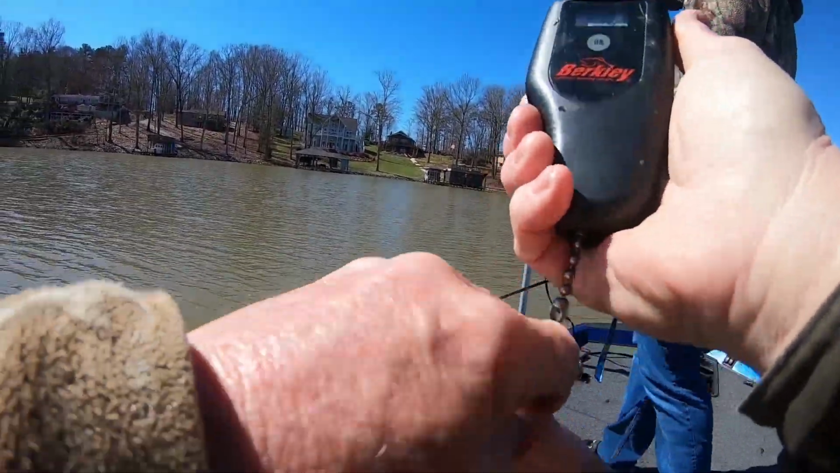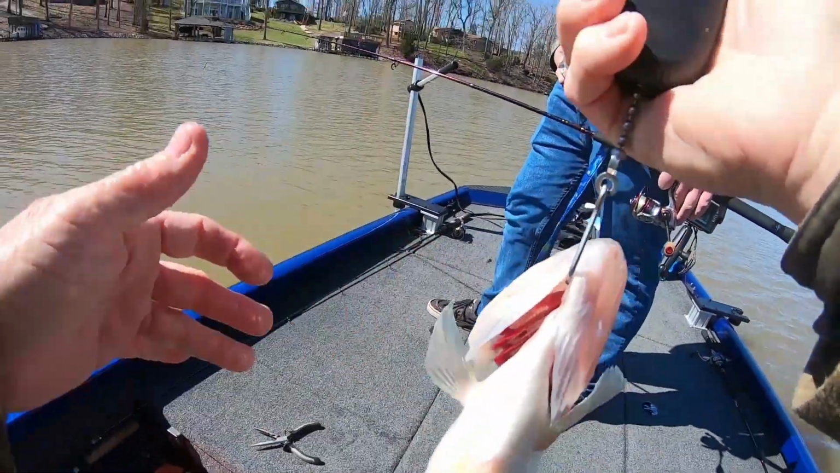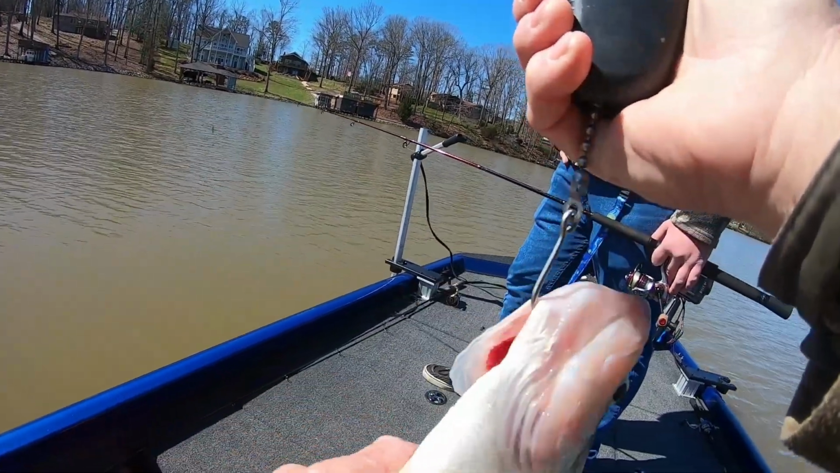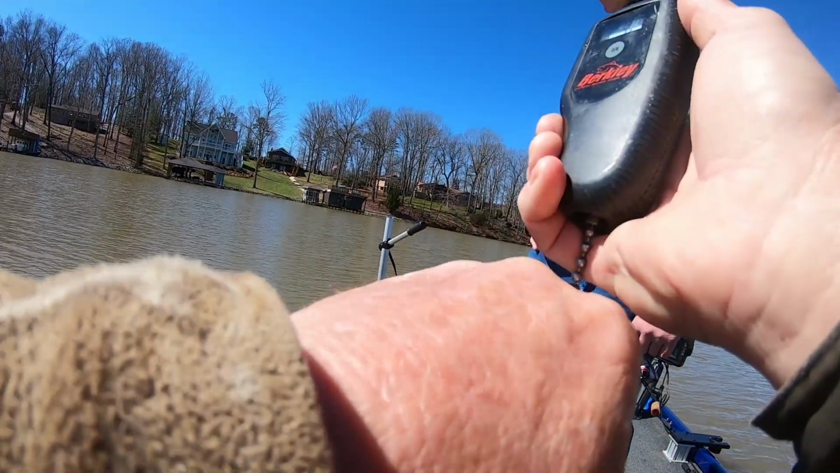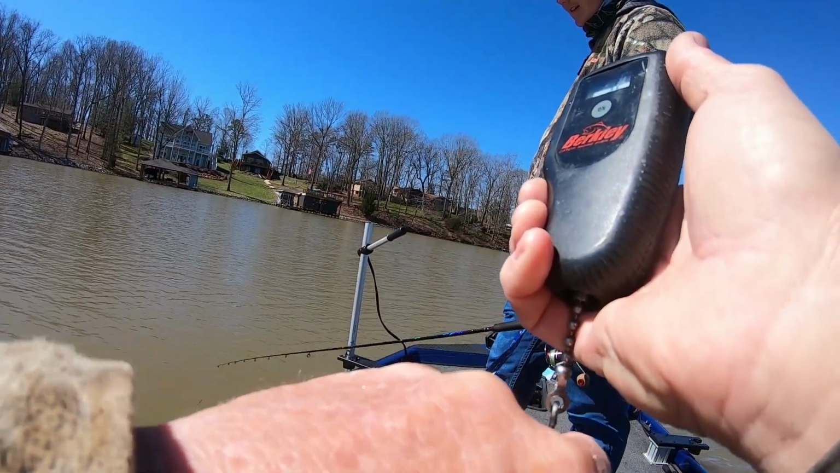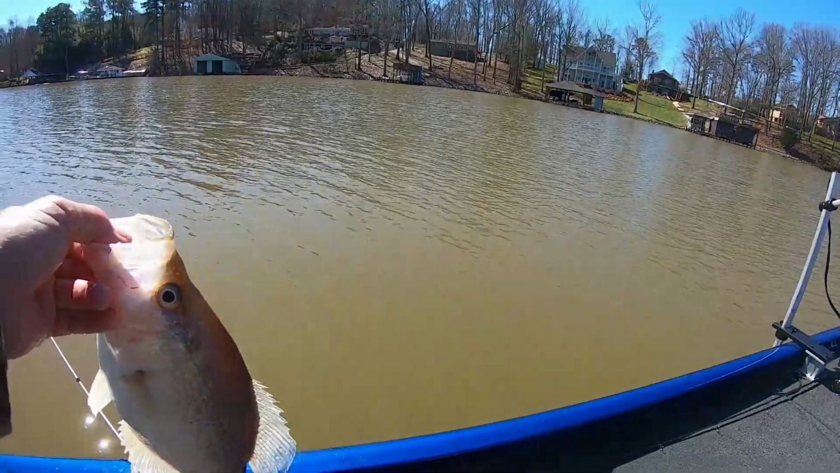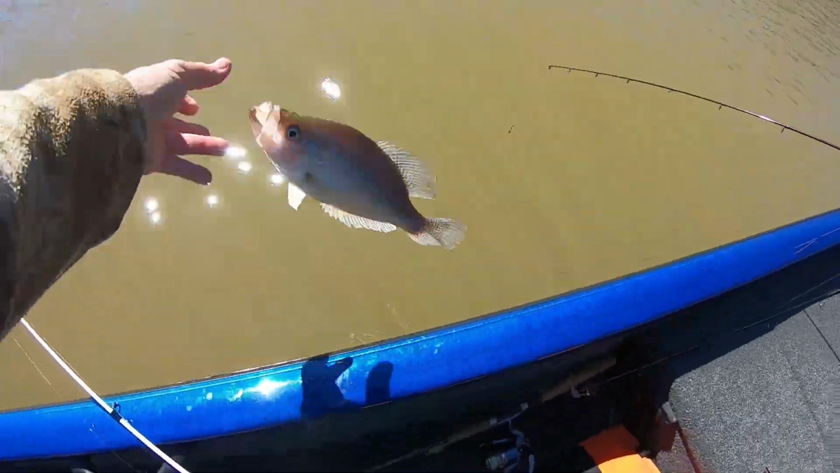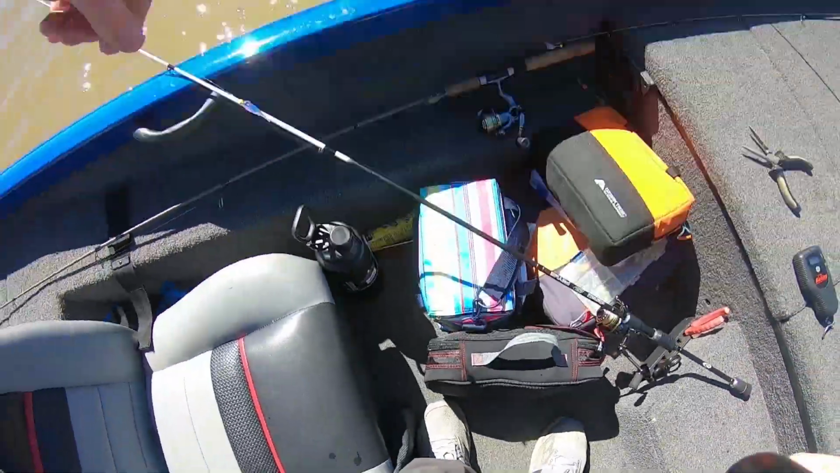It reads in tenths. All right, guys. Stop, then be still again. Stop. Yep, 1.8. It reads in tenths. So he's 3 ounces from being 2 pounds. He's 1.13, right? Yeah, 1.13, 1.14. He's roughly 1.13 and some change. Yeah, that's right. All right, guys, that's a nice crappie in anybody's book, though, isn't it? A 1.13. Bam!